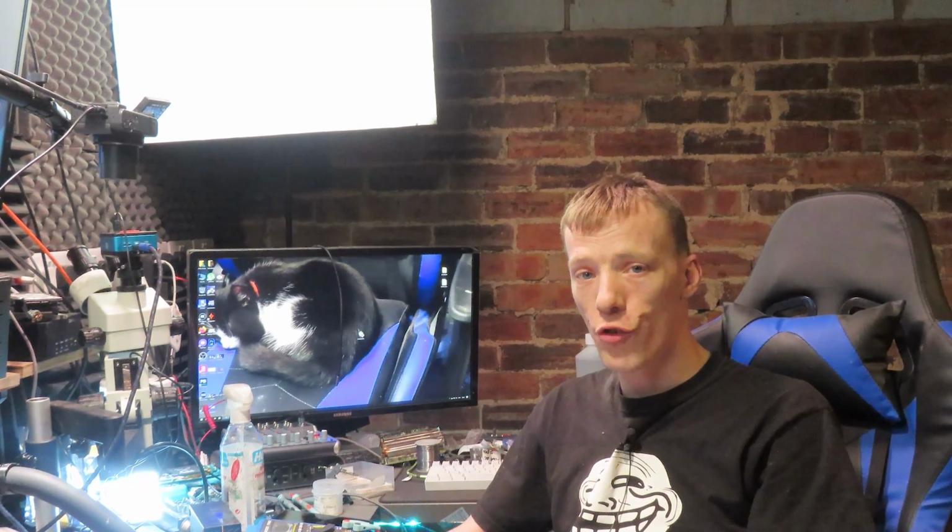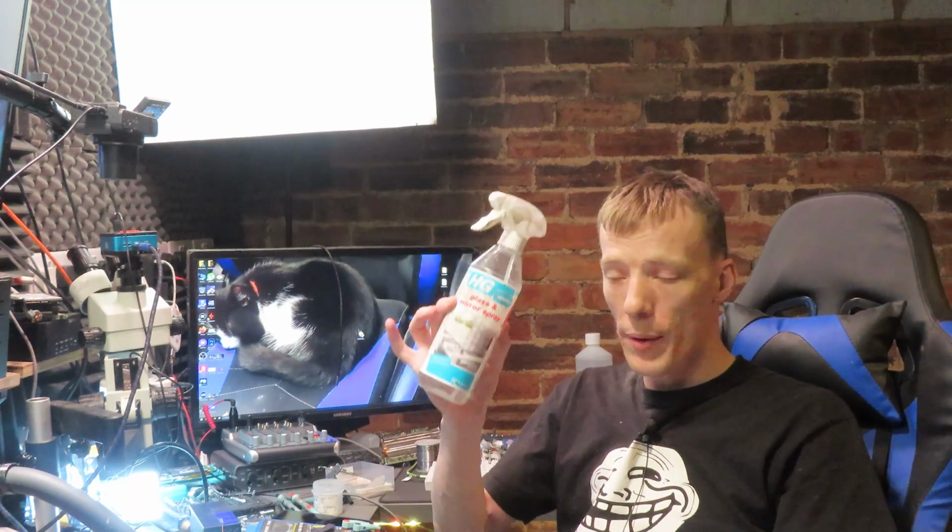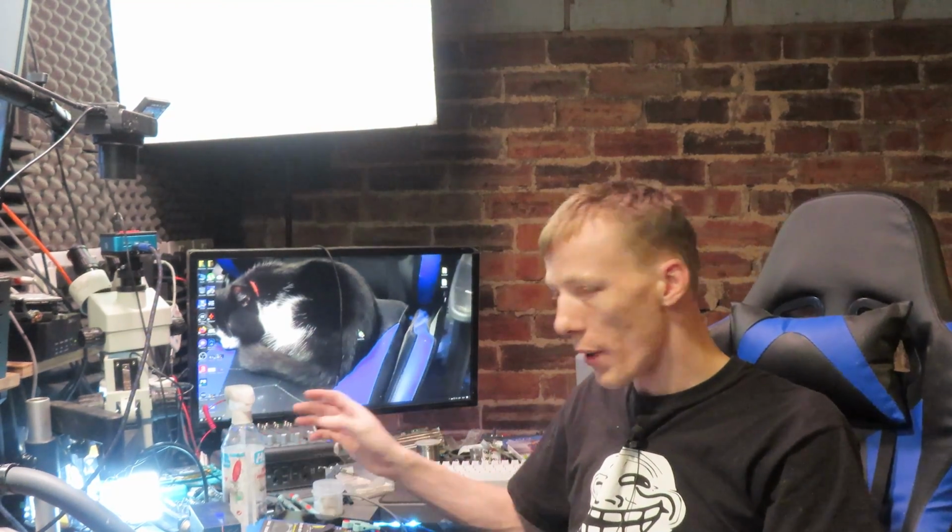The thermal cam did point me in the right direction. It gave me a general area, so down to, you know, a couple of centimetres on the board. And then I was able to pinpoint it using isopropyl alcohol. There is IPA in that bottle. I'll just basically put it into a spray bottle, because then I can clean on my desk and stuff like that.